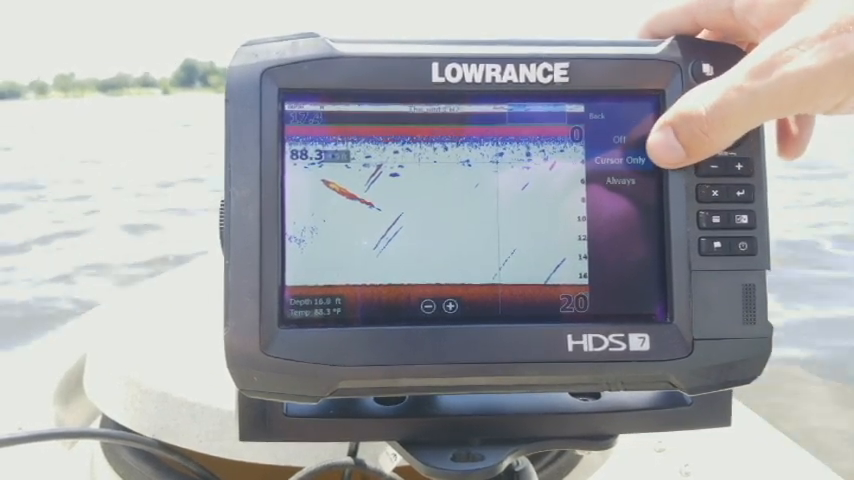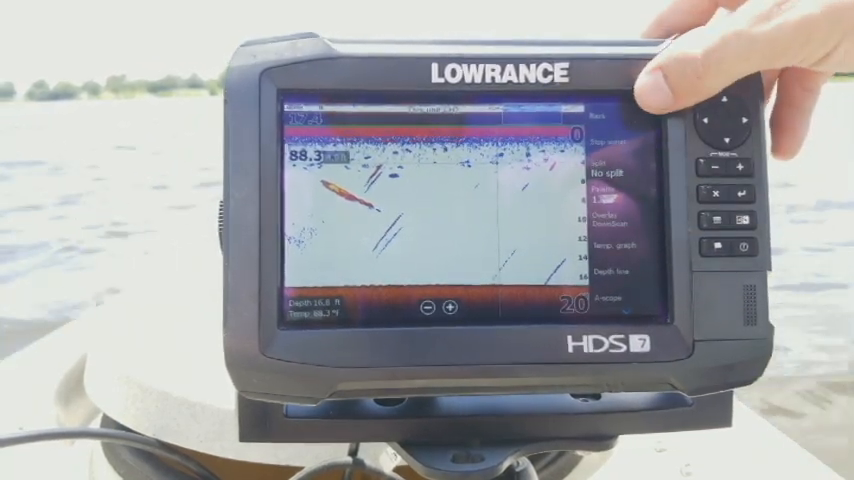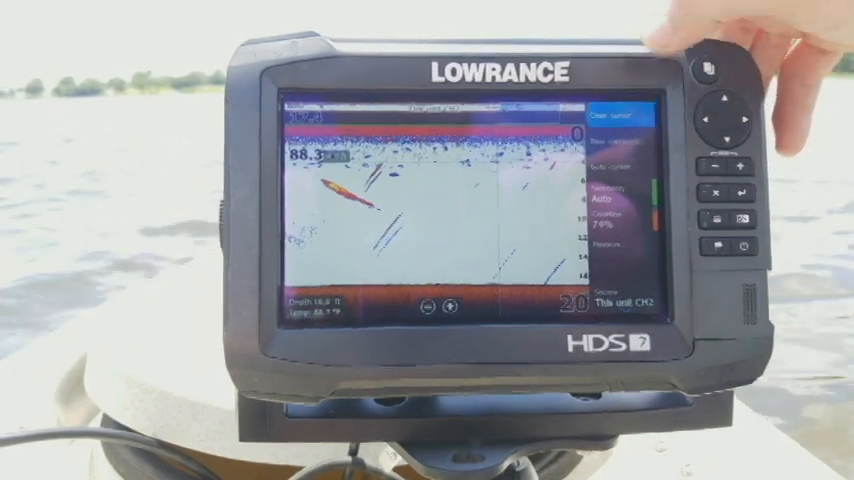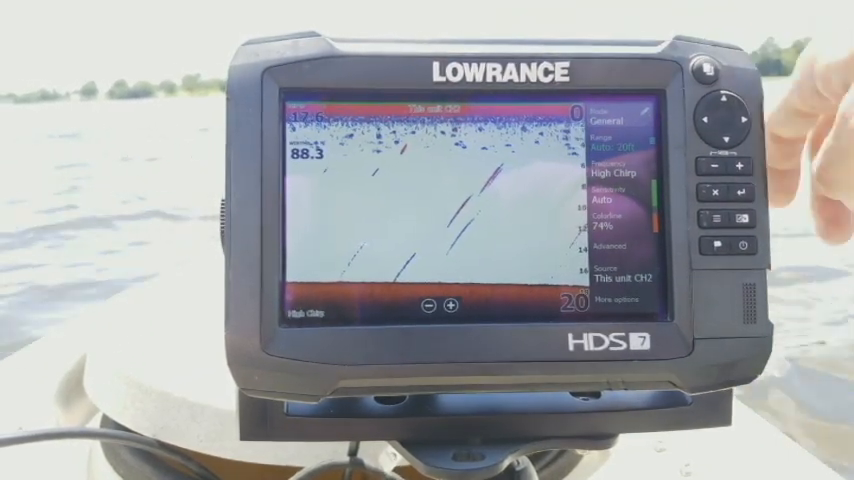And so if you do select that though, what you have to do is select back, kind of scroll down, hit back, and then hit clear cursor. That way it removes it and it puts me back into real time.